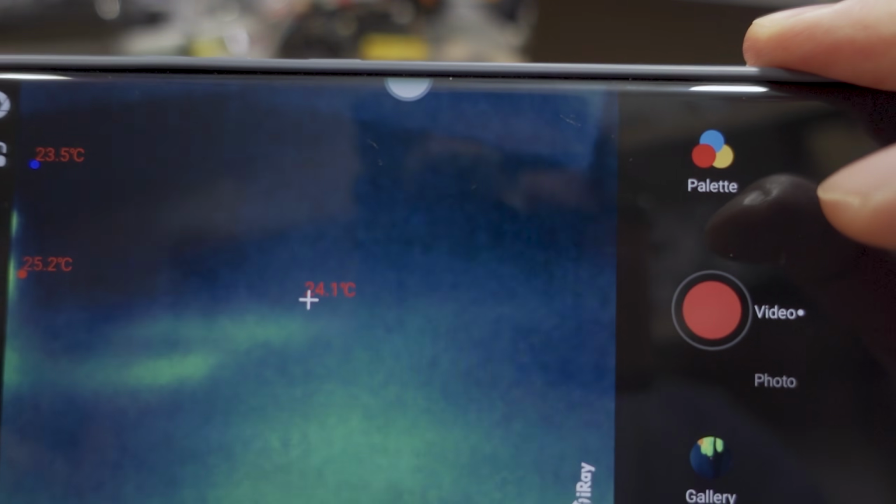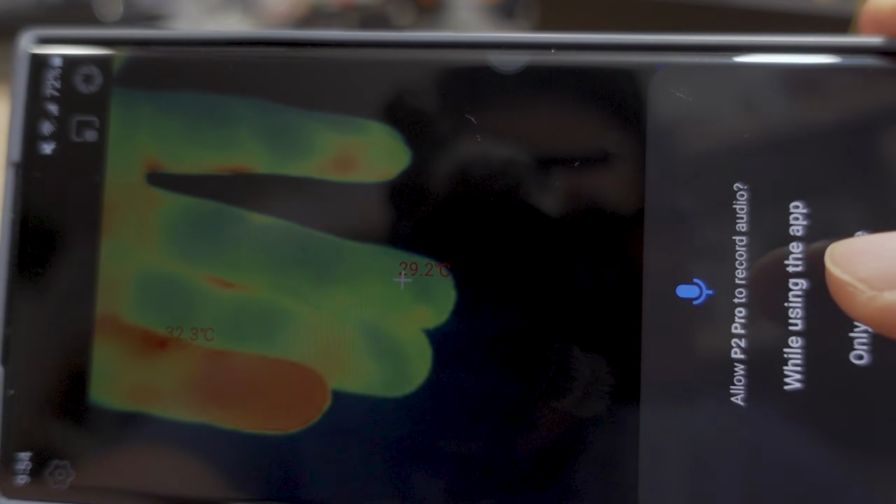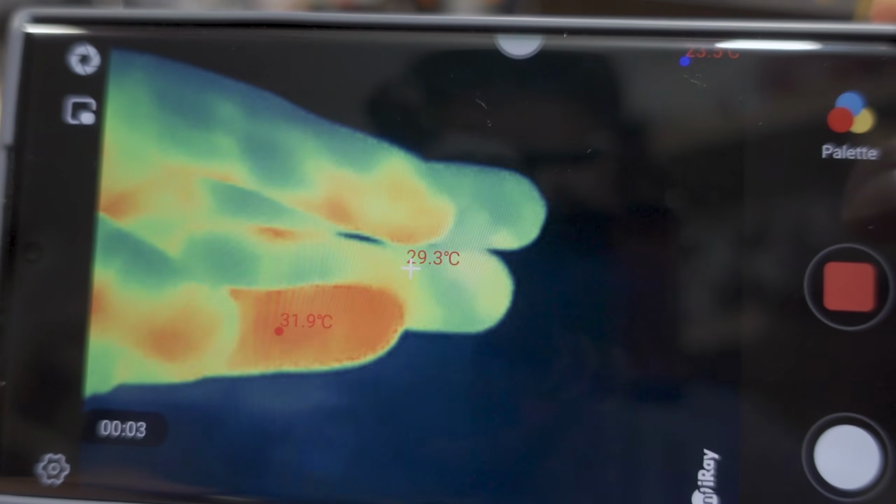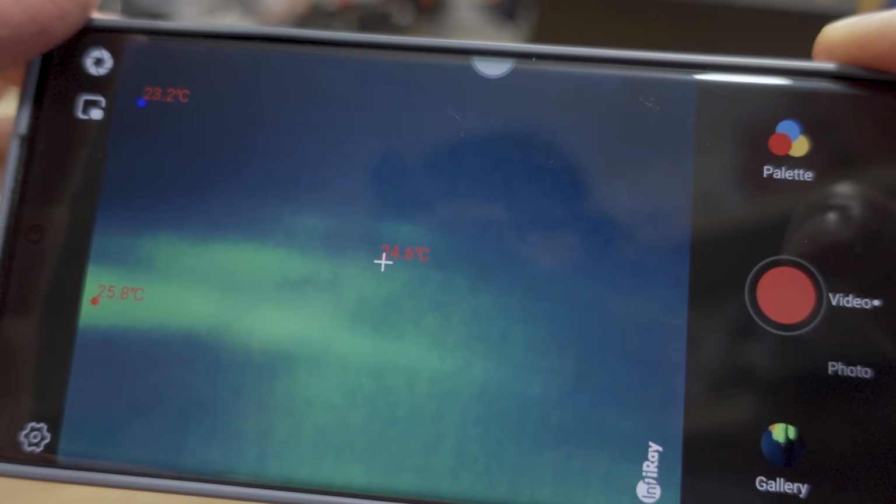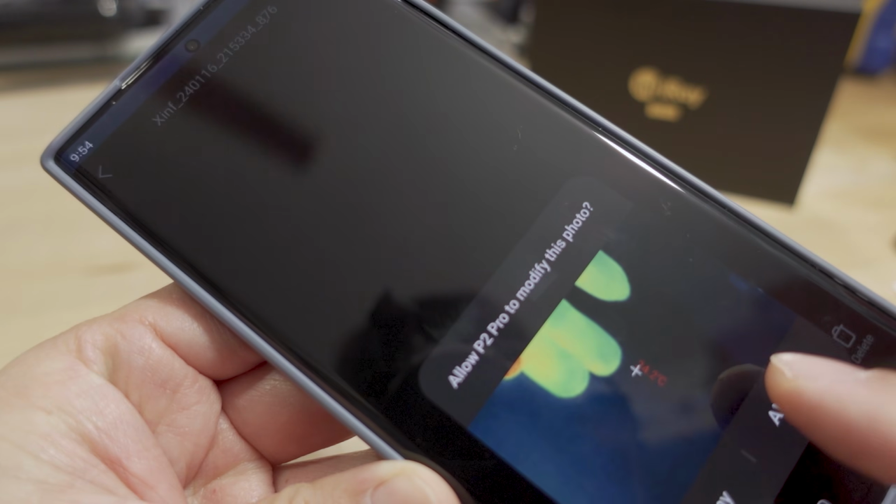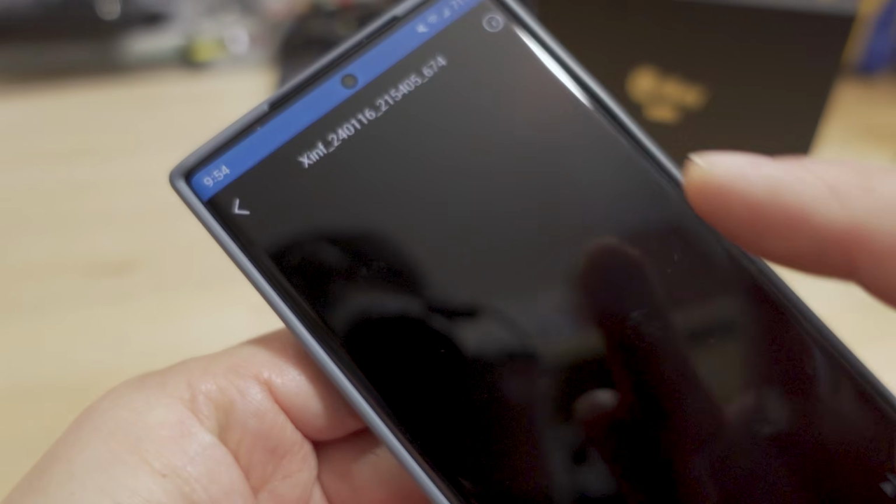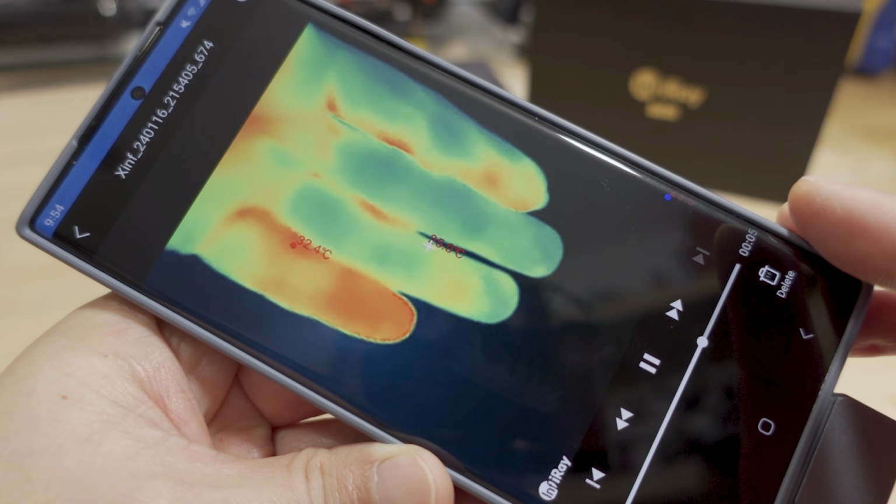Let's go to video mode, and let's shoot a little video. And you can play that video back on the phone.